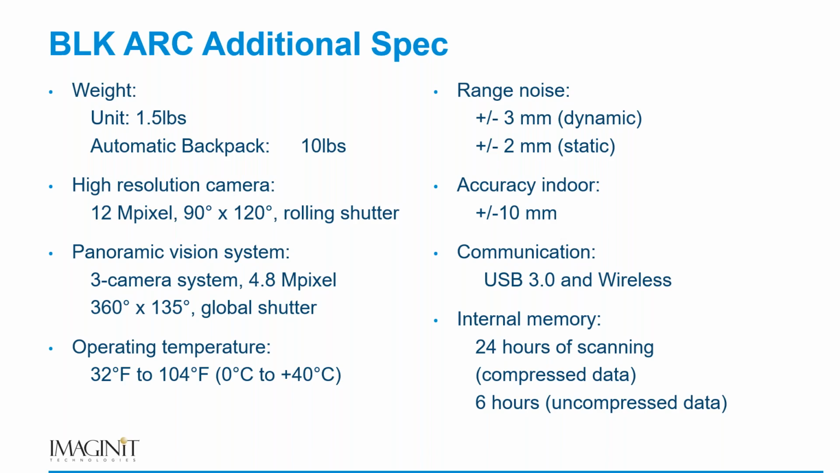Communication is USB 3.0, which is pretty standard on a lot of devices these days, and wireless, which allows us to connect to an iPhone and an iPad, depending on which one you want to use, and being able to collect 24 hours of compressed scanning data, or 6 hours of uncompressed data. So again, pretty impressive specifications for the BLK ARC.